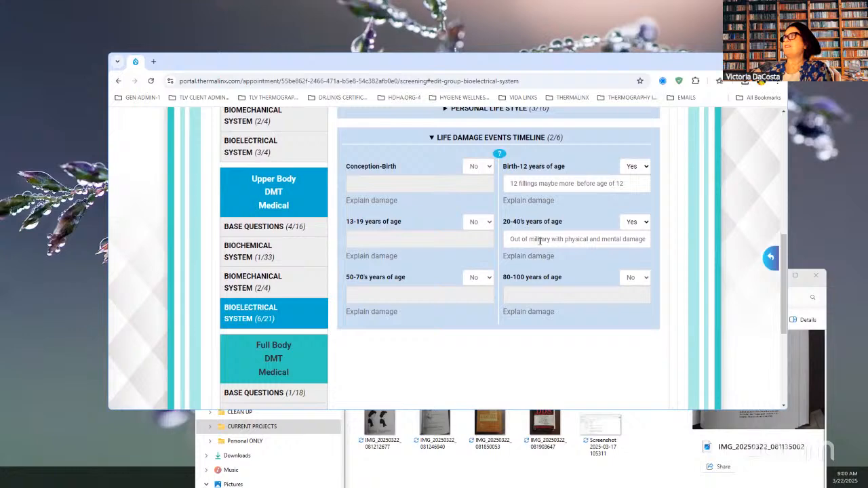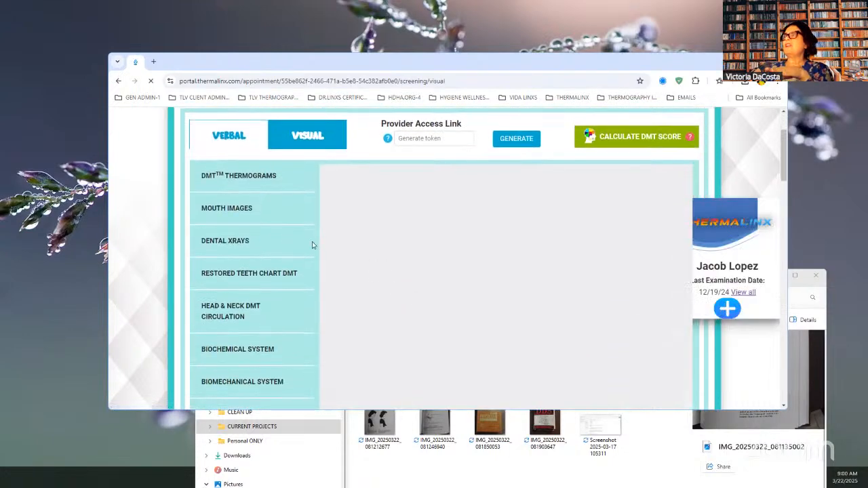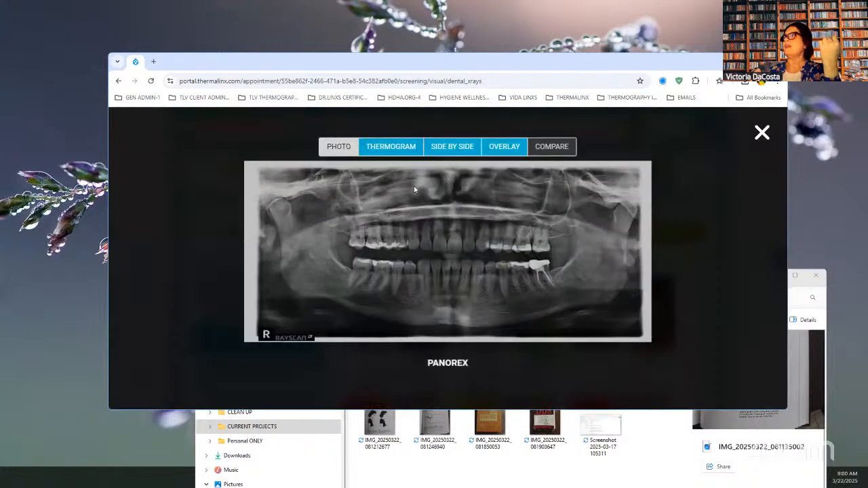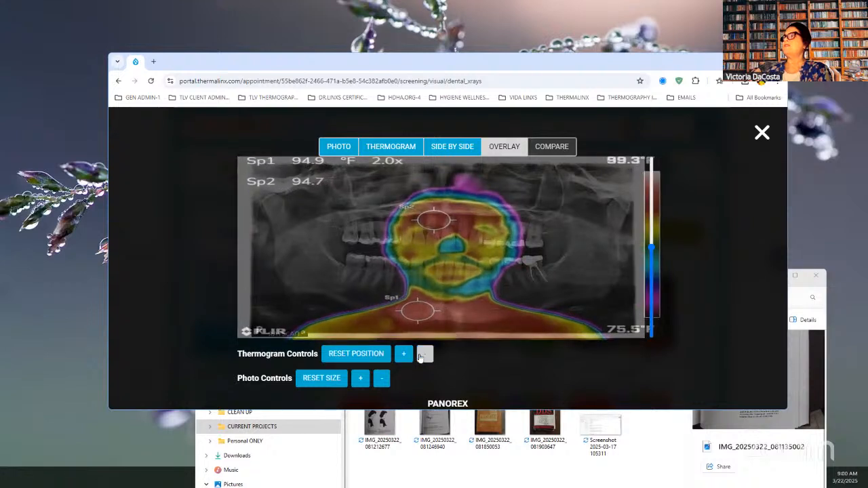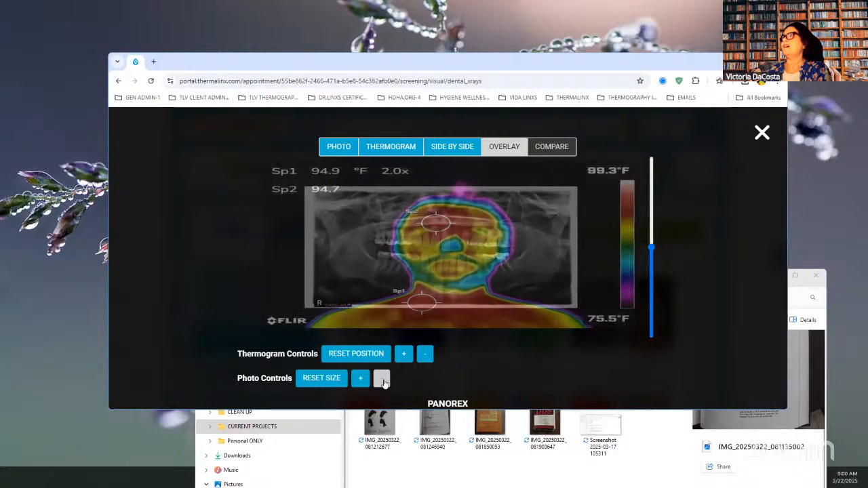He's been out of it in his 20s and 40s. But these little clues give me information. And then here we have his condyles. I like to see the condyles side by side and overlay them so that you can visually see the maps.